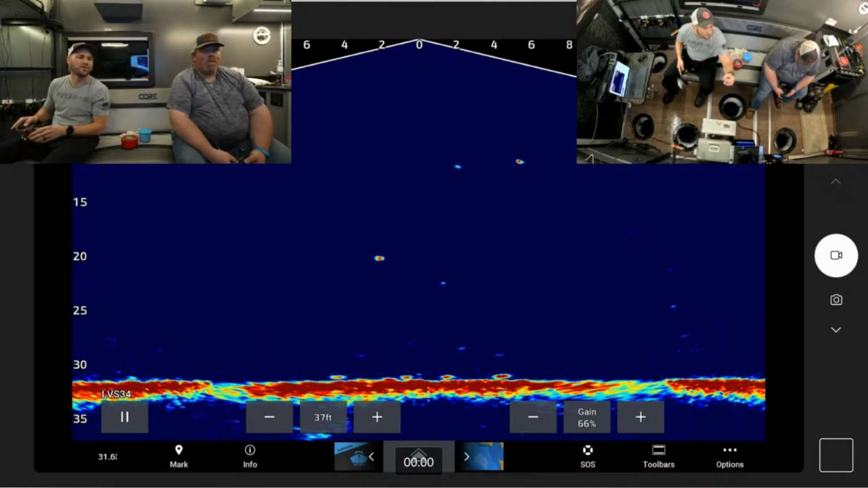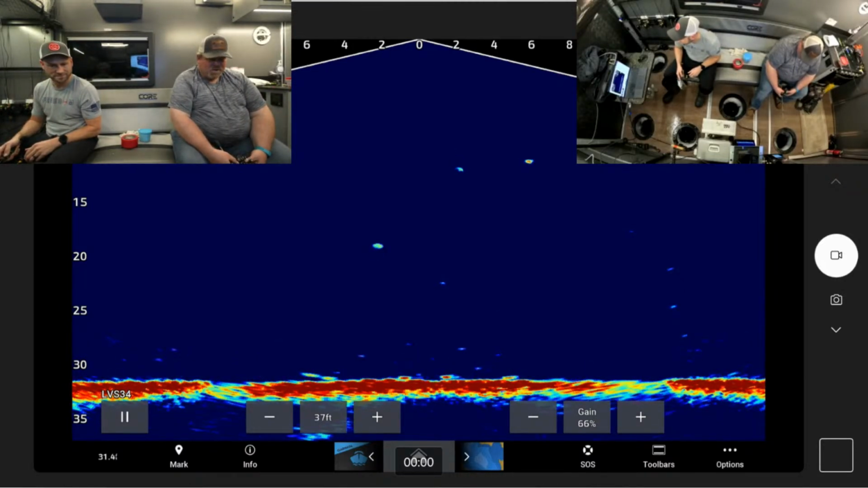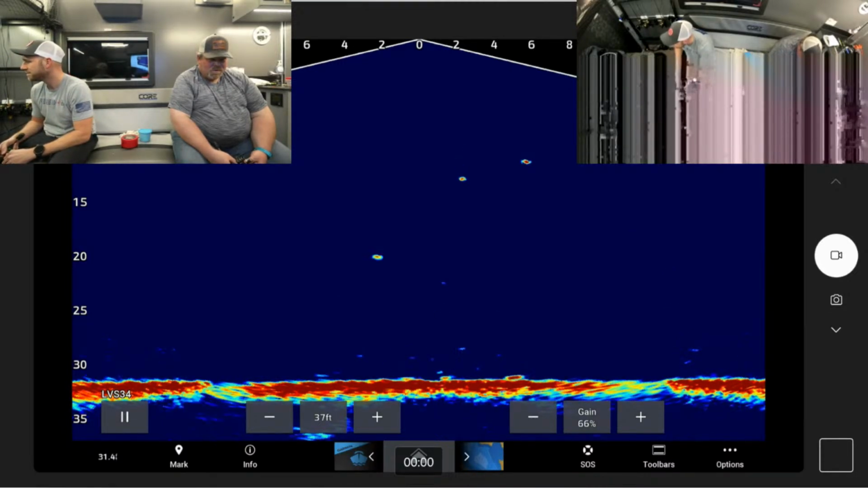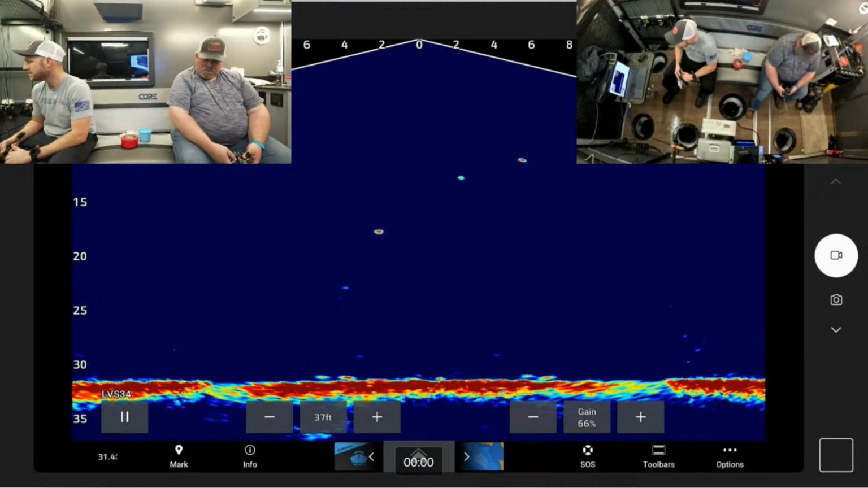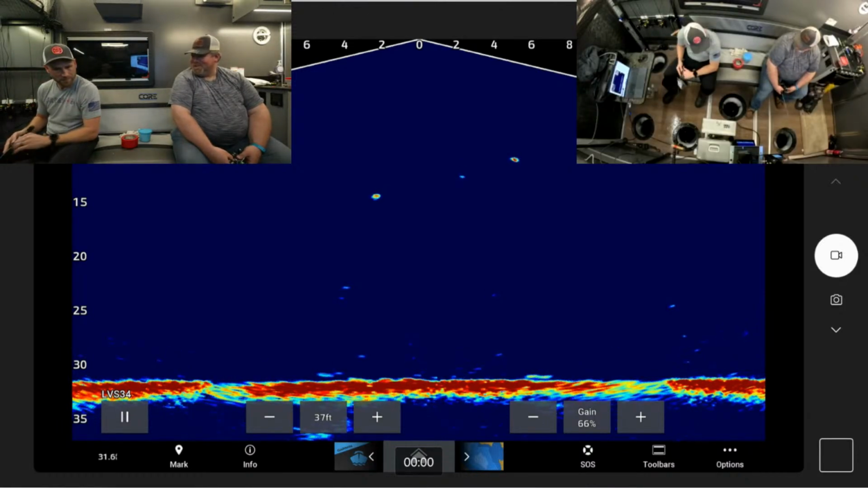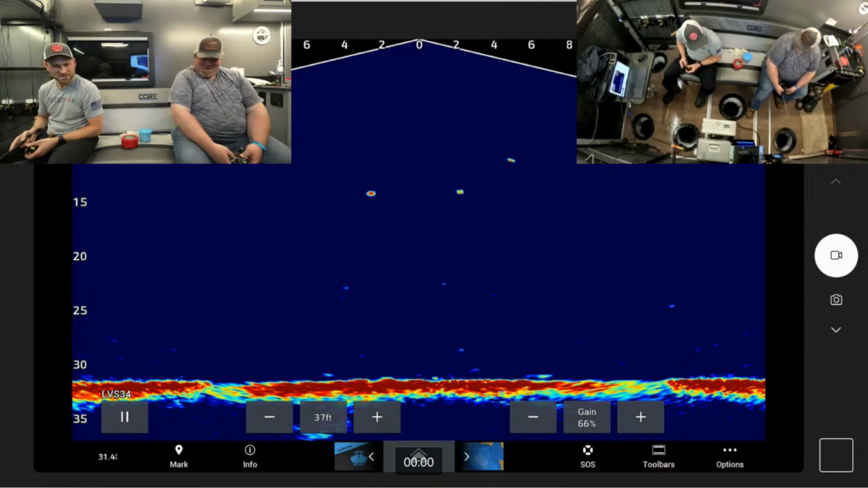Back up here too. Okay. Brookies. I love brookies. I think they're one of the most beautiful fish I've ever seen. My goal is to catch a brown trout. So I went all the way to Lake Michigan for 2 days with a guide. Oh, really? Never caught one. That stinks.